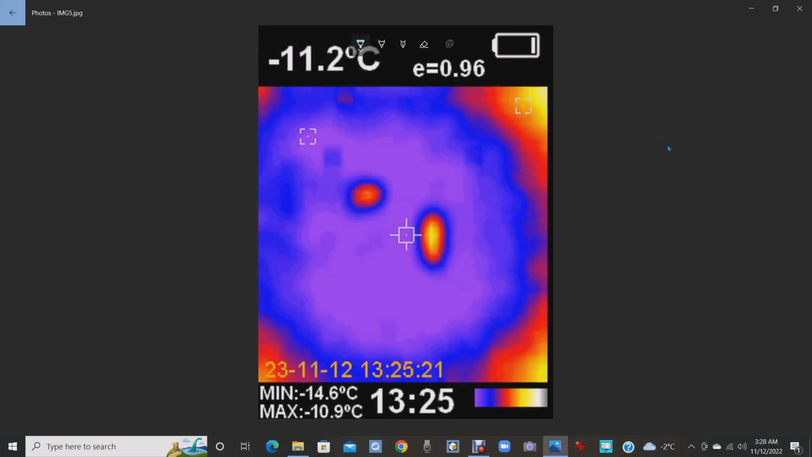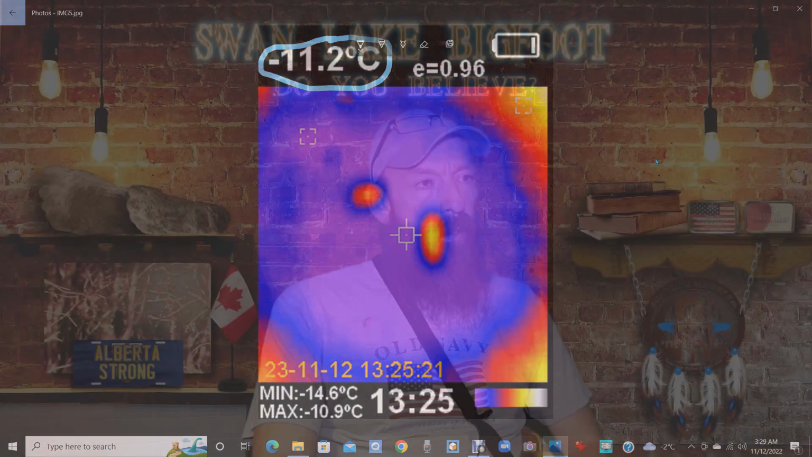This is the third still. About 20 seconds later, again we are in the thermal color spectrum. We've dropped 2 more degrees, and this is all while I'm walking away from the gifting bowl, right? I would say I'm about 70 feet from the gifting site, and we've dropped another 2 degrees, minus 11.2 degrees Celsius. Strange. This is coming back away from the gifting site.